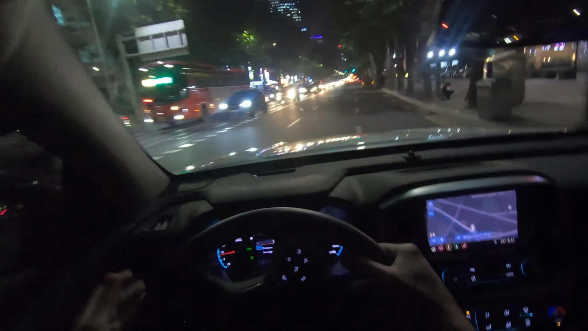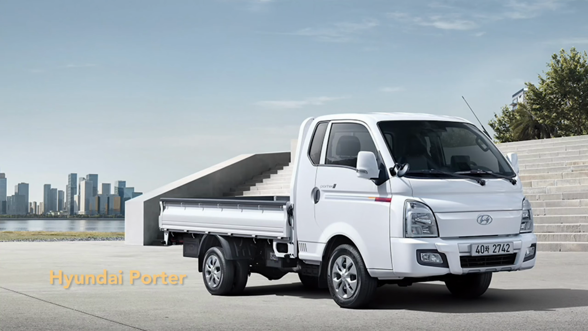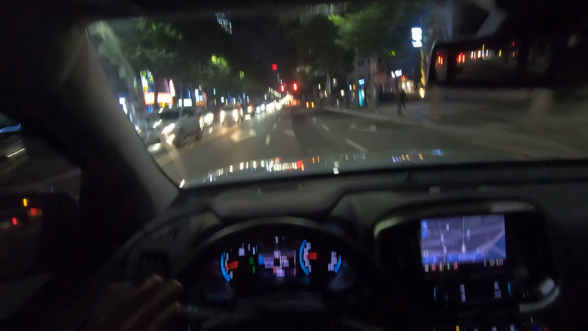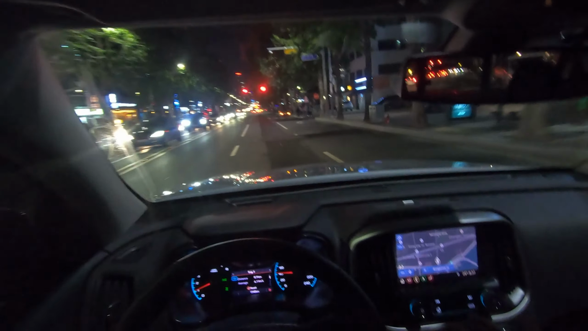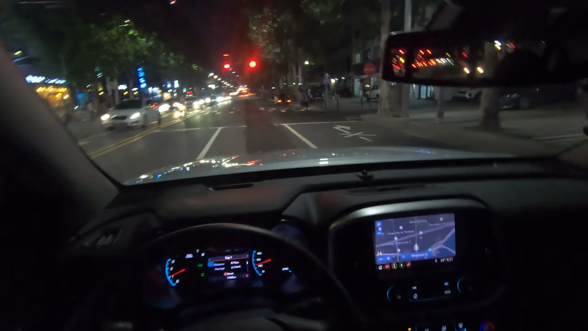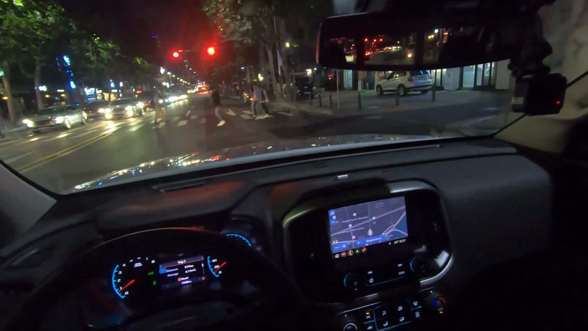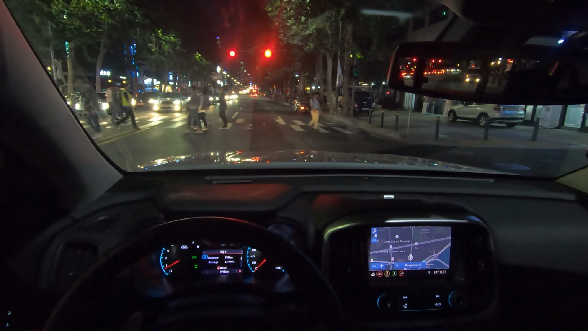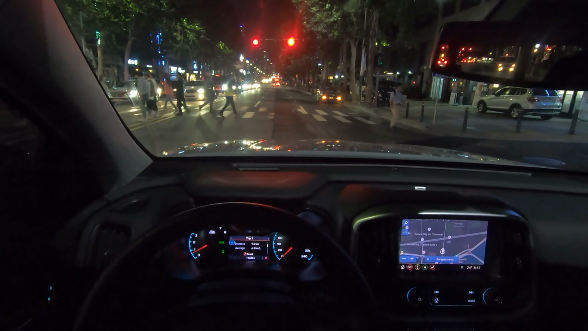We have the Hyundai Porter or Kia Bongo, those kinds of cars. They're workhorses. You see that's also a Hyundai Porter. It's really cheap, not even $20,000.